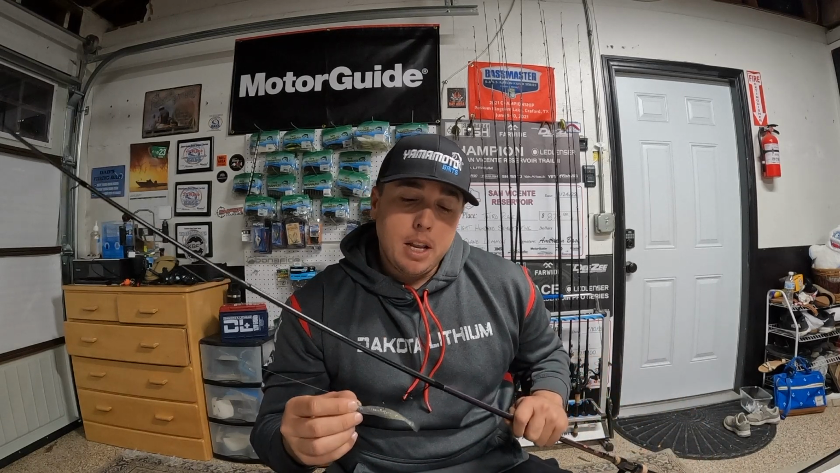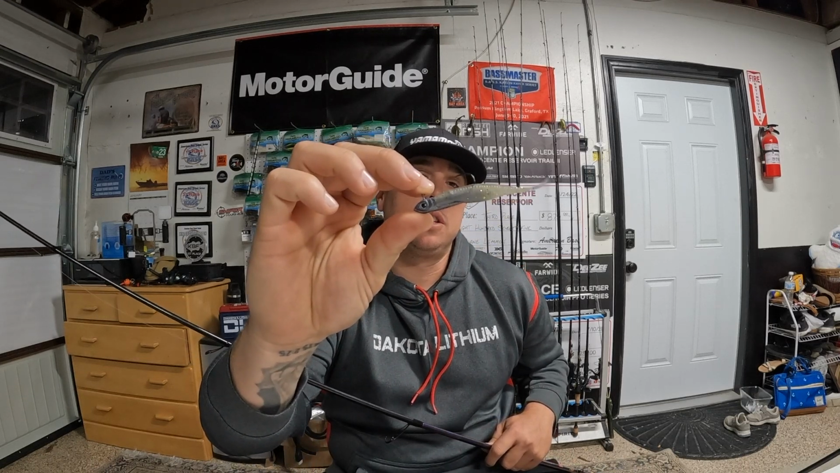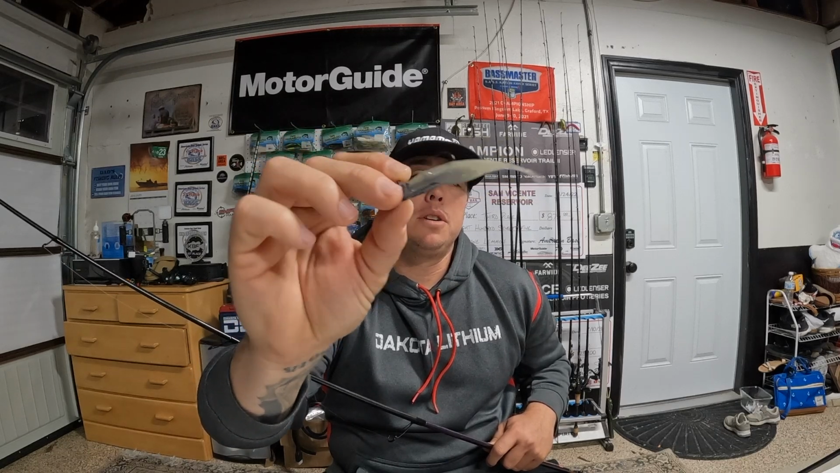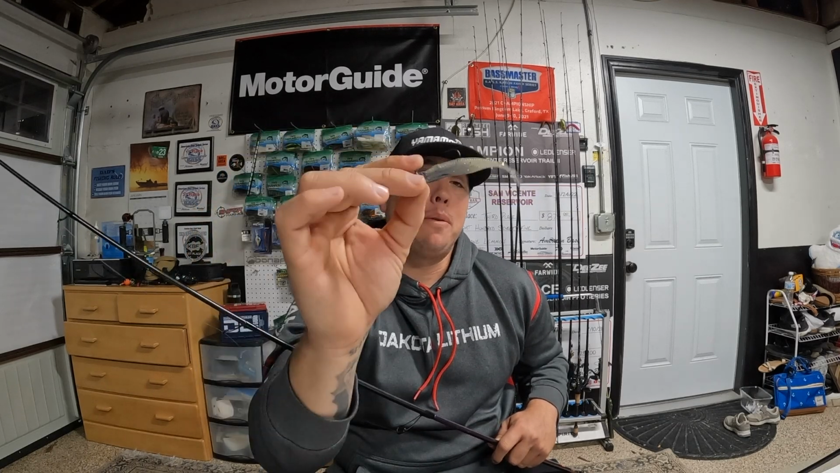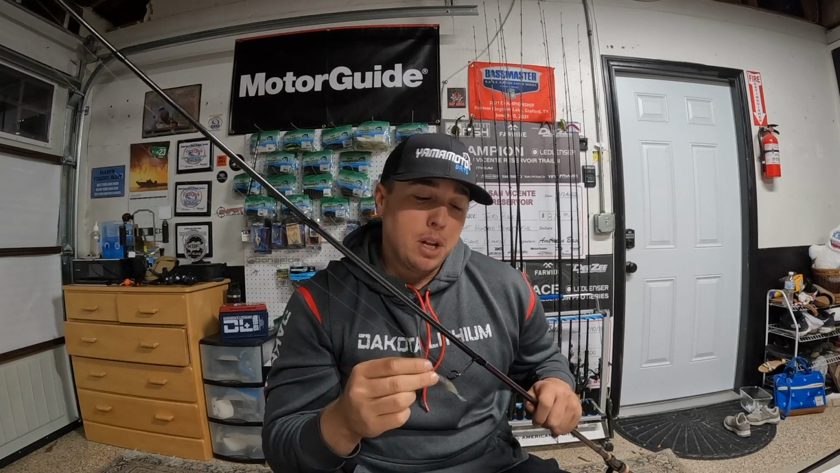Saw a fish suspended, and I dropped the new Scope Shad. This is the Scope Head by Buckeye Lures, and then the Scope Shad by Yamamoto, in the Sexy Shad color. That was really fun to throw, and it shows up really, really well on that Livescope Plus system.